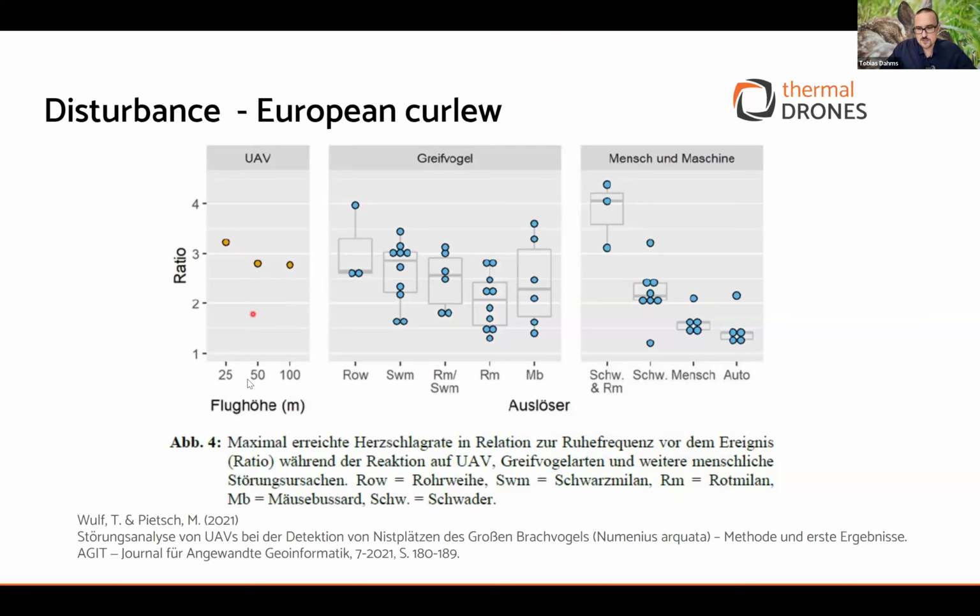So to come back to the disturbance, I have here an example from a published paper, not from someone else. If you look at these graphs, you can see such a UAV flight does have an impact, and it causes disturbance for the birds. What they did here was measure the heart rate of the birds in the nest. They applied a stethoscope with a microphone and measured the heart rate of the birds.